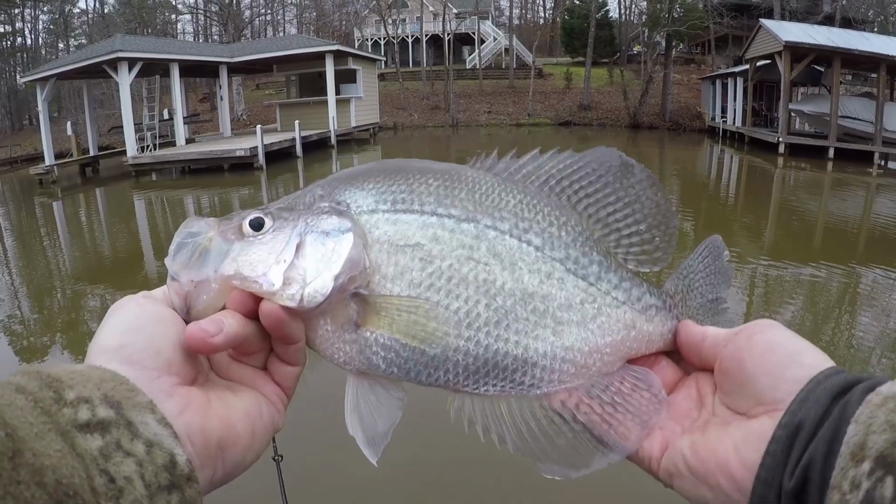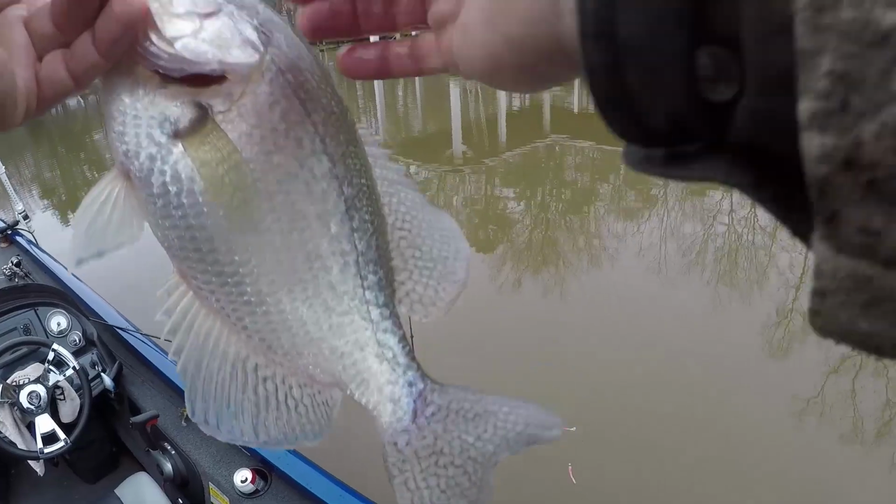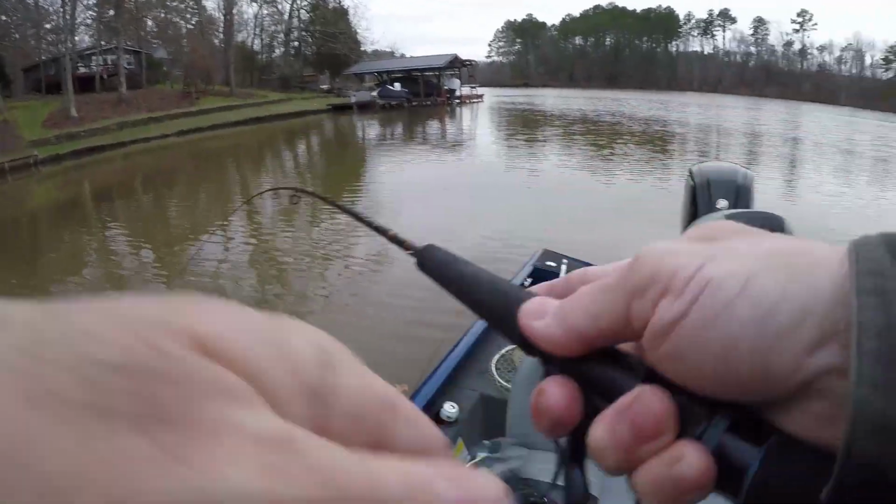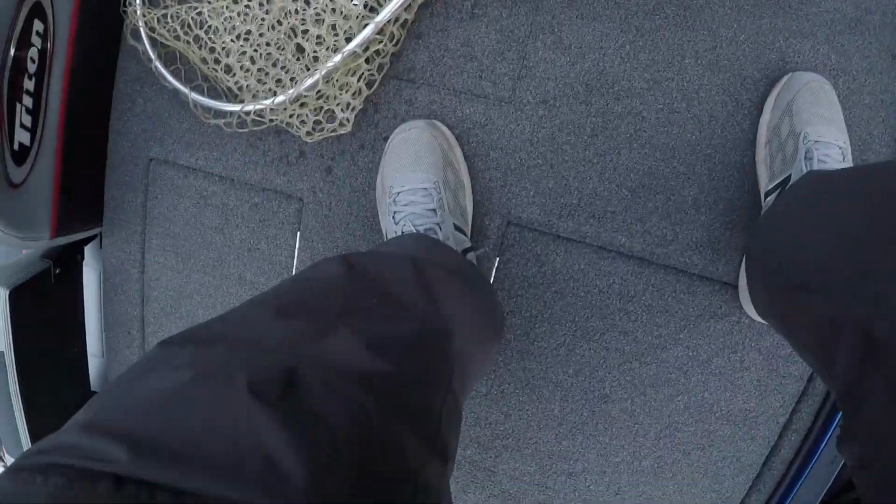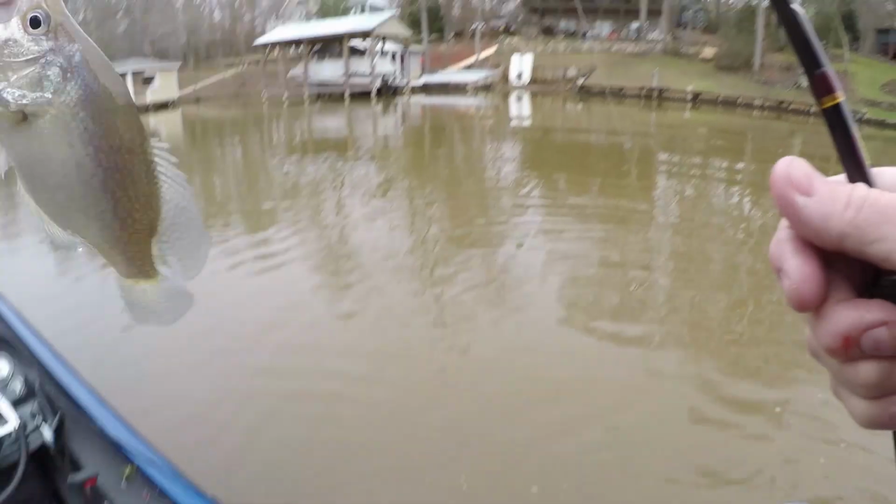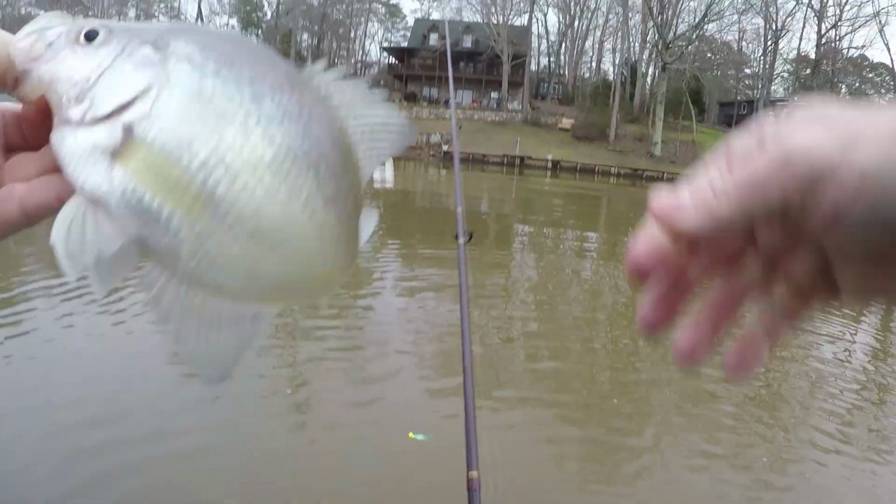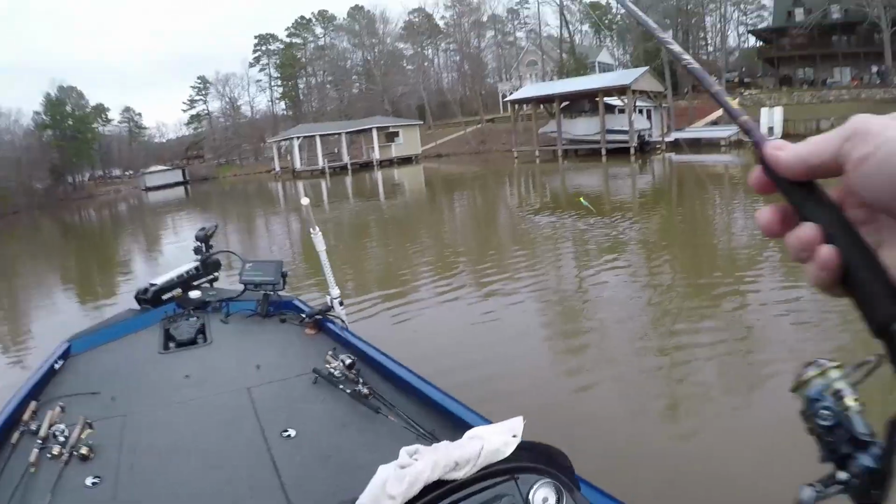Is my arms long enough to get him all in there? Guys, he's a good 15-incher. All right. I'm gonna get a pair of pliers. There you go. That's another decent one, guys. Now he's 12 inches, probably. Let's see. Oh, he's about 11. Staying with the same color. Yeah, he's probably right at 11. Actually, I think he's 10 7/8.